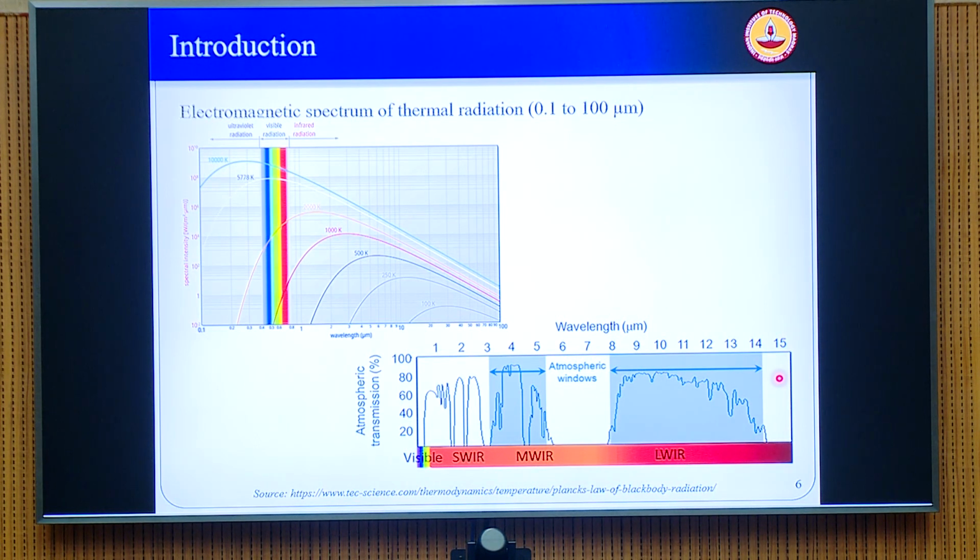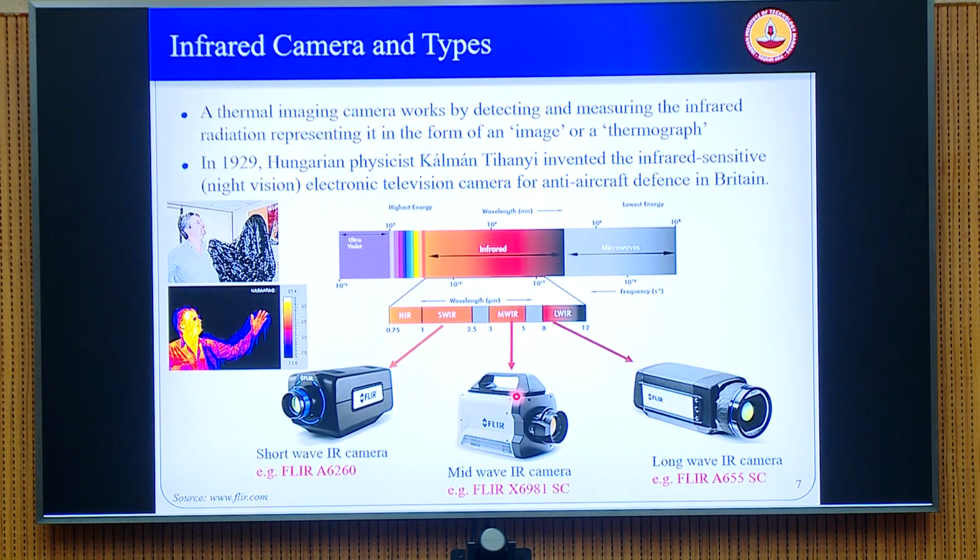So therefore, when we are using cameras, we have to be sensitive to this information, and accordingly the cameras are designed to work either in the bands which allow the short wave infrared to pass through, or cameras which allow the mid wave infrared, or cameras which allow the long wave infrared. So there are 3 different types of cameras overall when we look at infrared imaging. These are the 3 different transmission windows through which you can look at infrared waves, and each of these have different wavelength bands.